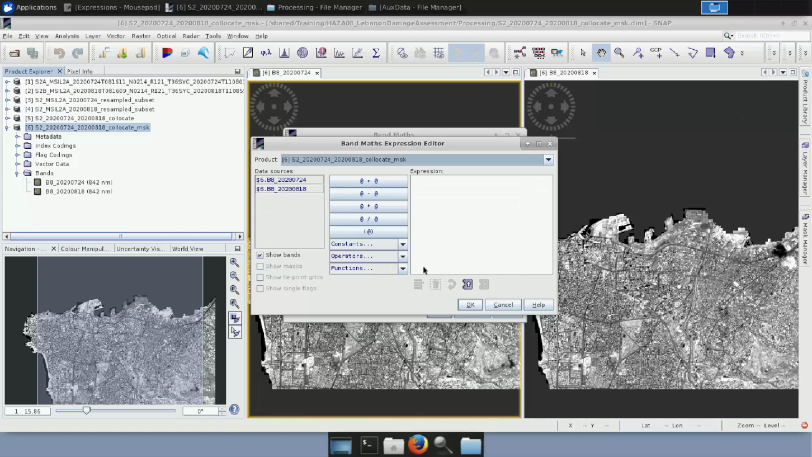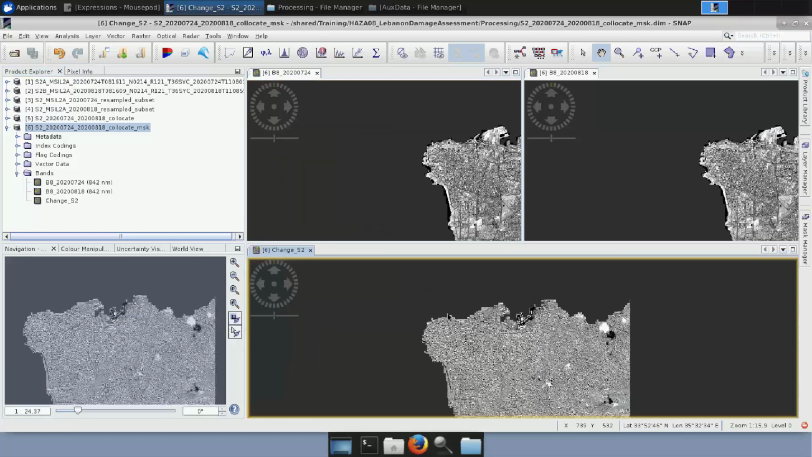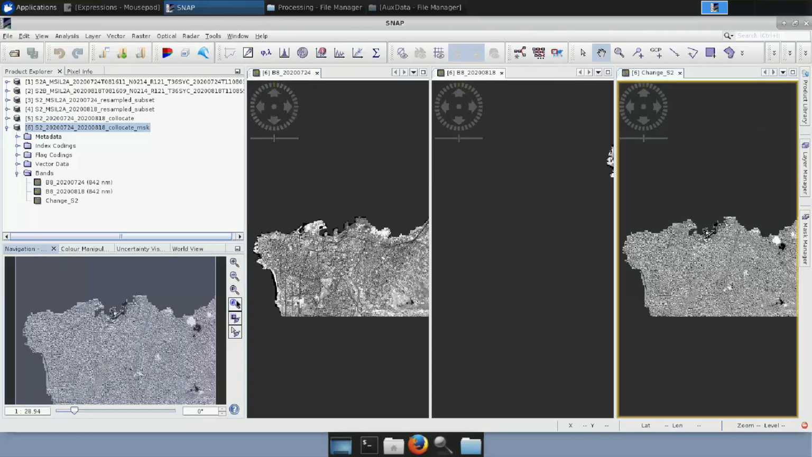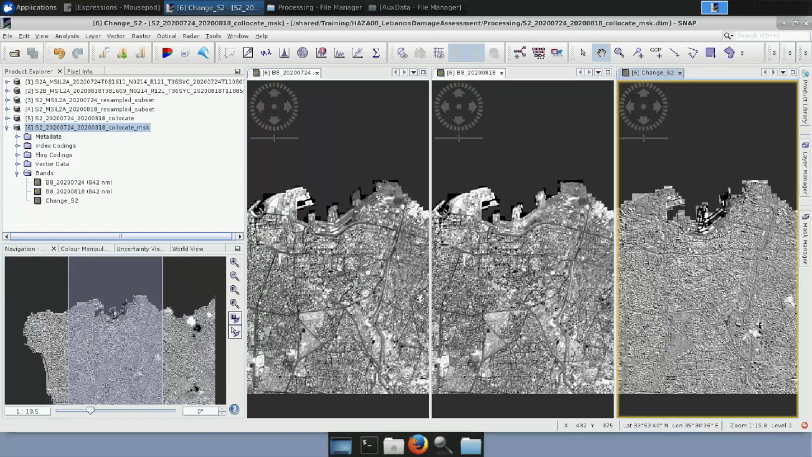And we click Edit Expression. Here we will simply select the first one minus the second one. We will click OK. We will click OK again. And here, if I put them all together, we will see what has changed over this area.